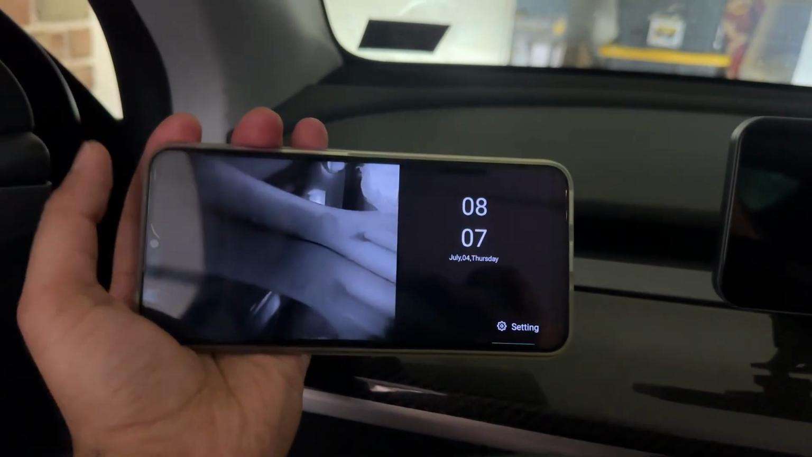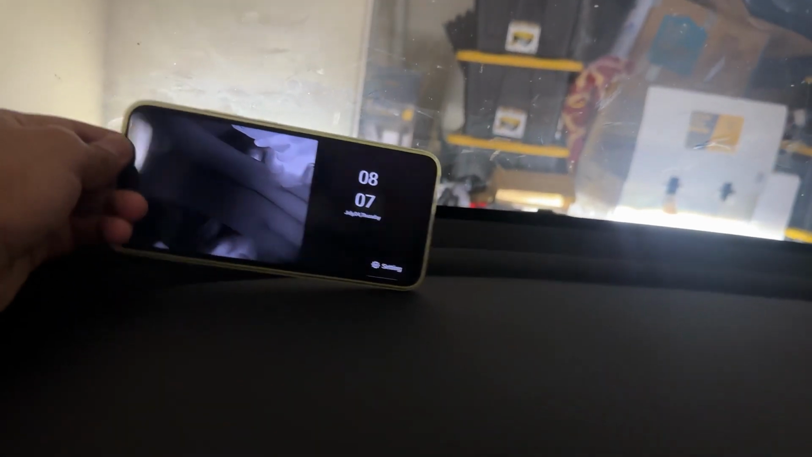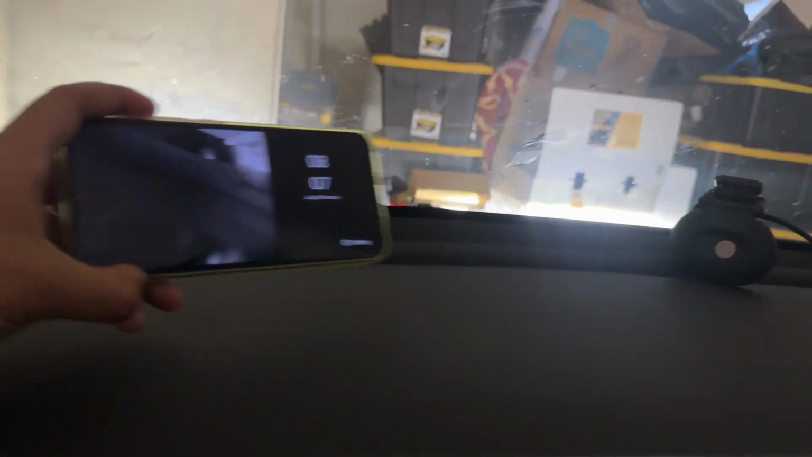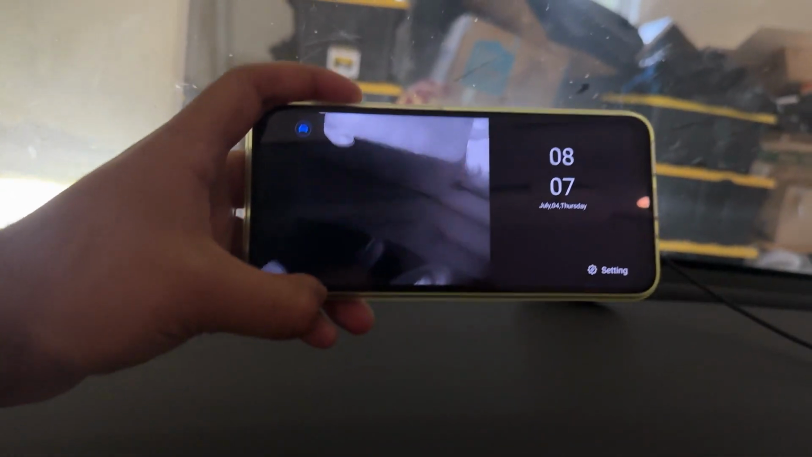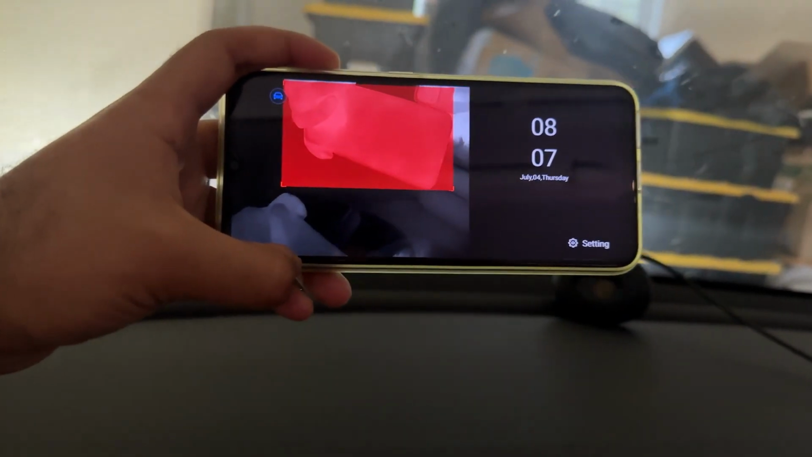So right here, we're getting the live view of that camera that we have mounted right there. As we're moving it, it is going to start showing the camera's live view right here. So that's what we're getting as I'm moving my hand, moving this phone, it is capturing that.